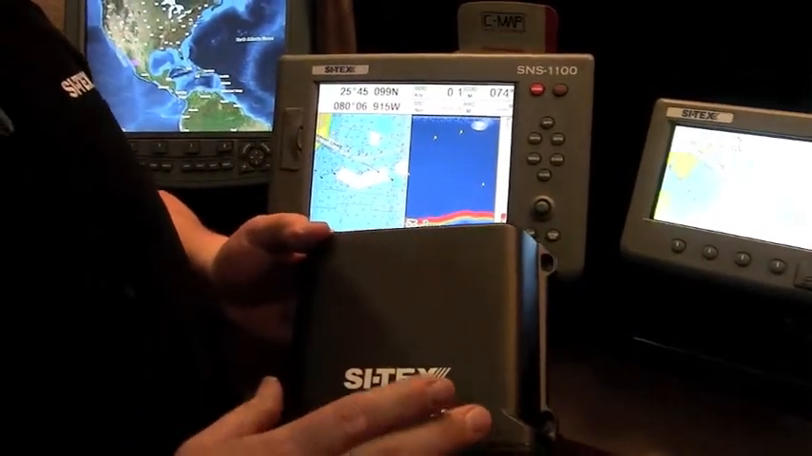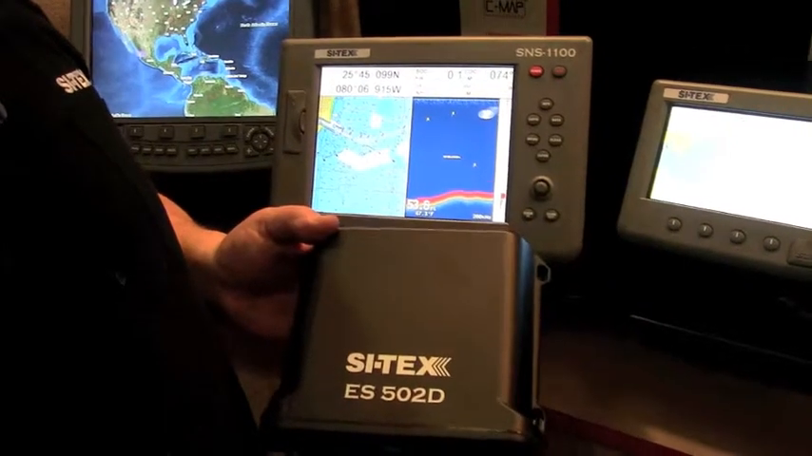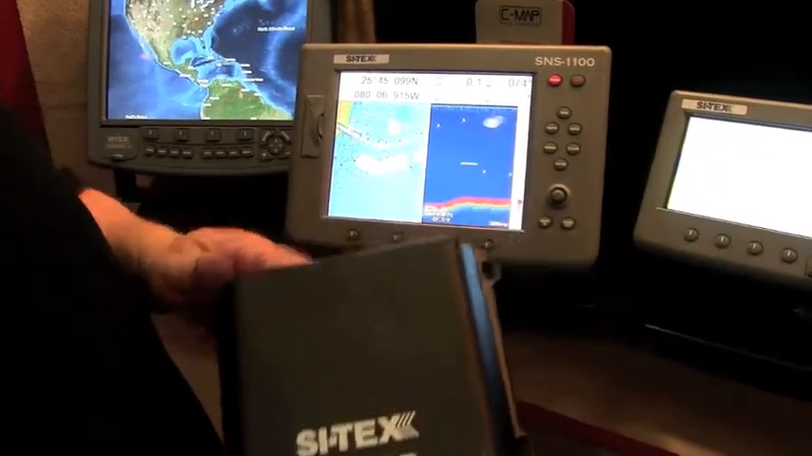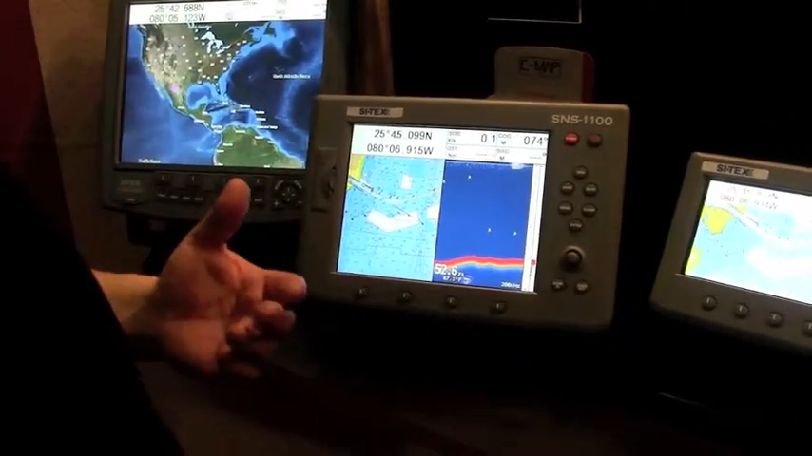This will also scale down to 600 watts. If you only want to put a 600-watt transducer on the boat, the system automatically recognizes that it's a 600-watt transmitter and will scale down, so you can use it as a 600-watt fish finder as well. This is the ES502, which turns the SNS 1100 or the EC11 into a 1,000-watt or 600-watt dual frequency fish finder for you.